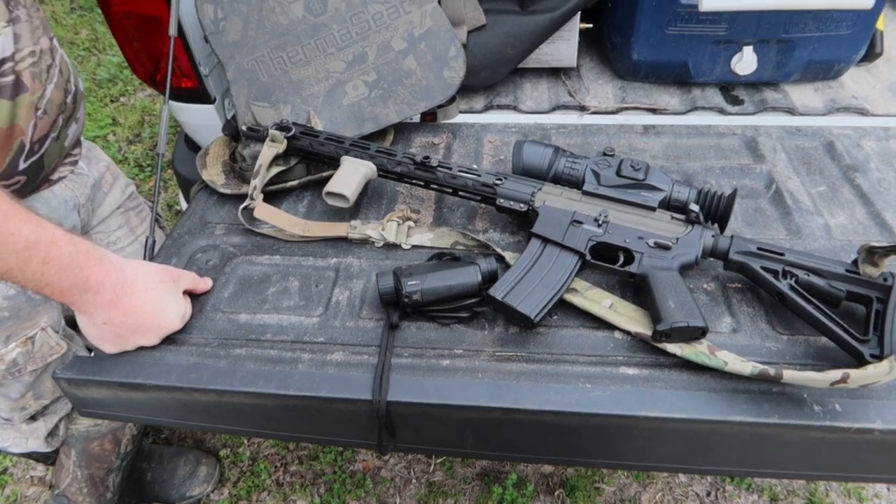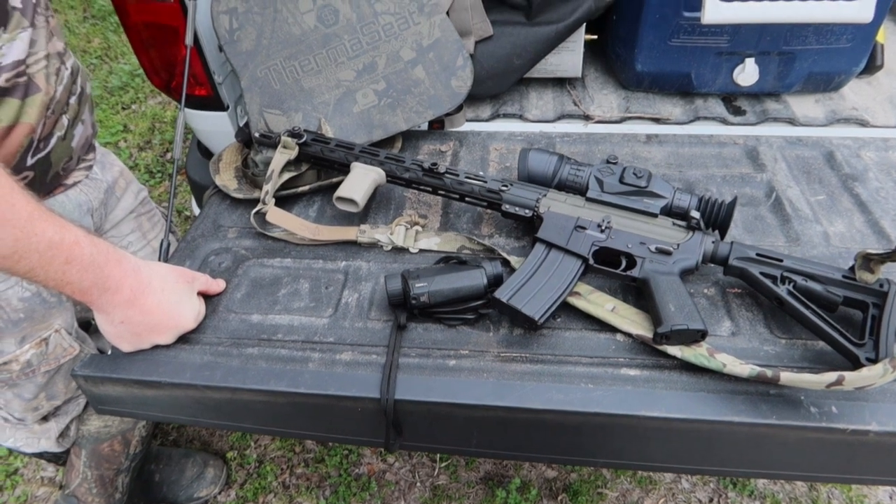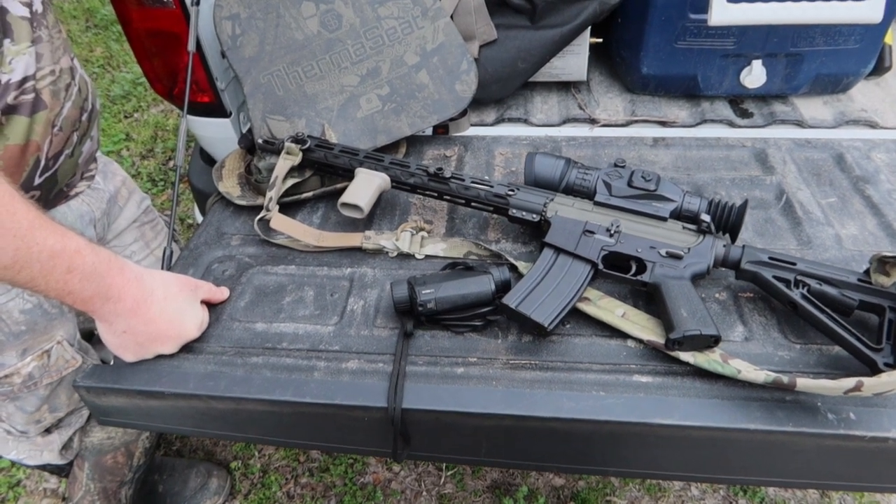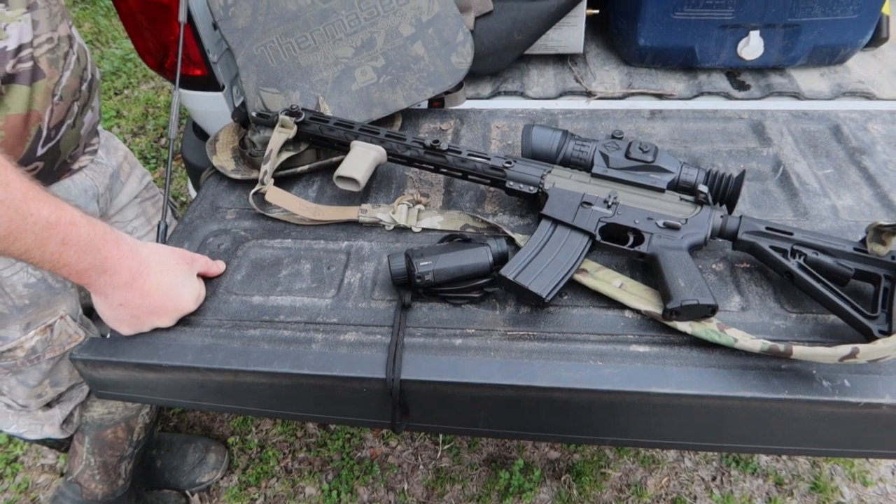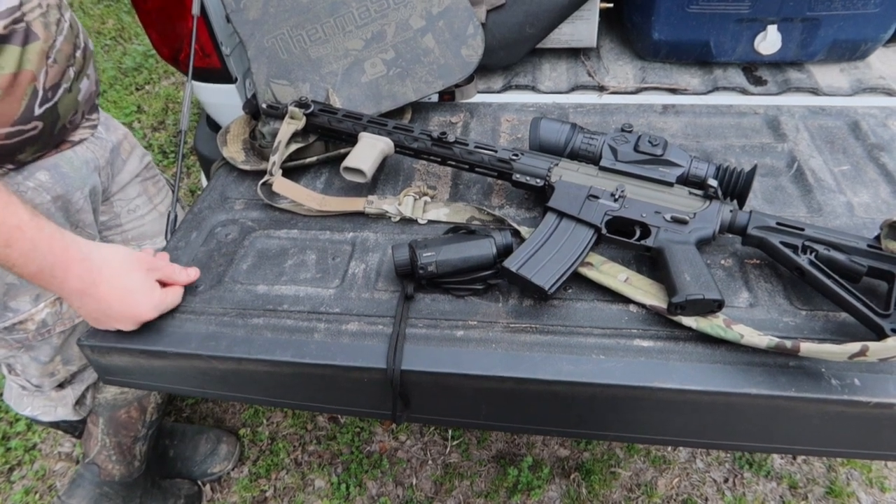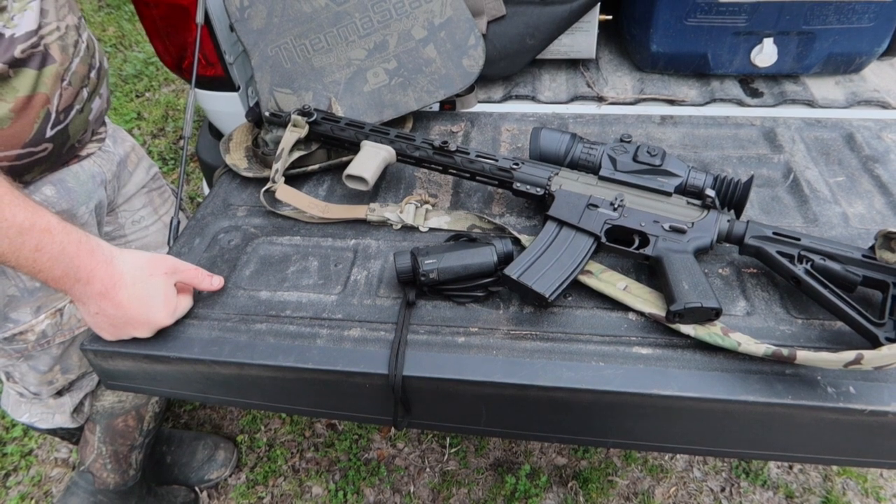Yeah, we'll show you that video too, but it's pretty amazing how there can be a group of large animals that big running around in here, and it's tough to get your eyes on them, and that thermal makes a big difference in helping you find them. I can tell what they are to about 200, and I can pick up heat to almost 1,000 with it, but at 1,000 it's hard to tell what they are.